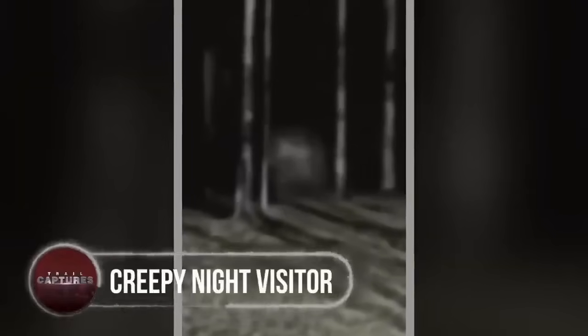Creepy night visitor. In a spooky nighttime trail cam recording, a mysterious, foggy creature was spotted, slinking through the trees. Was it a car? Perhaps a forest ghost? Nobody knew for sure. This eerie encounter raised more questions than answers, lingering in the minds of those who watched the unsettling footage. The ethereal figure moving through the dark, shrouded in mist.